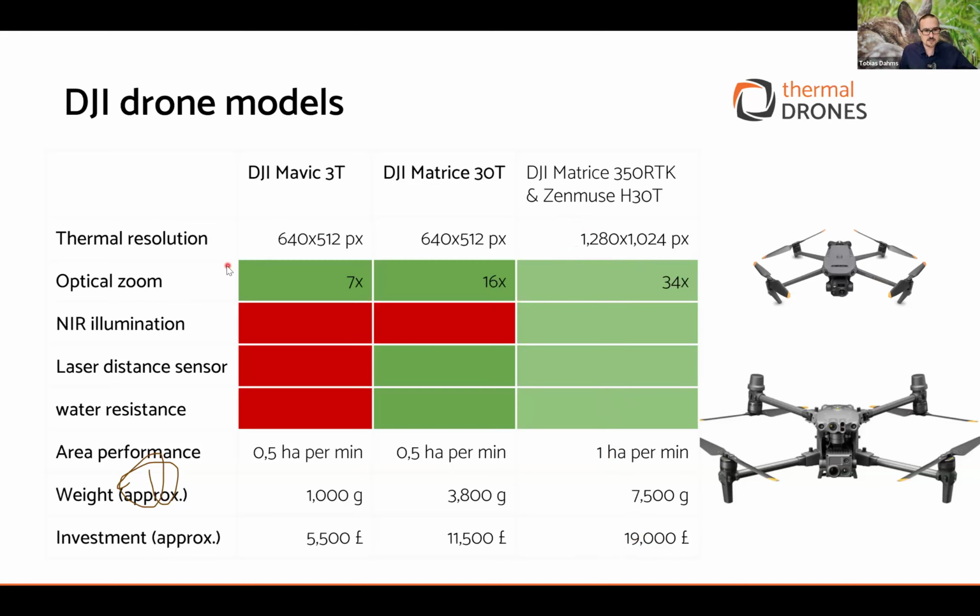What is also very important and helpful is a good optical zoom camera on your drone. Those DJI drones have them, and if you go with the small drone, then you have a 7 times optical zoom, and it goes up to 34. And yeah, that helps a lot to identify species, etc. You also have with the largest drone a near infrared illumination. So when you work in a low light situation, which is also the case because you need to go early in the morning to detect those animals, then this is helpful.